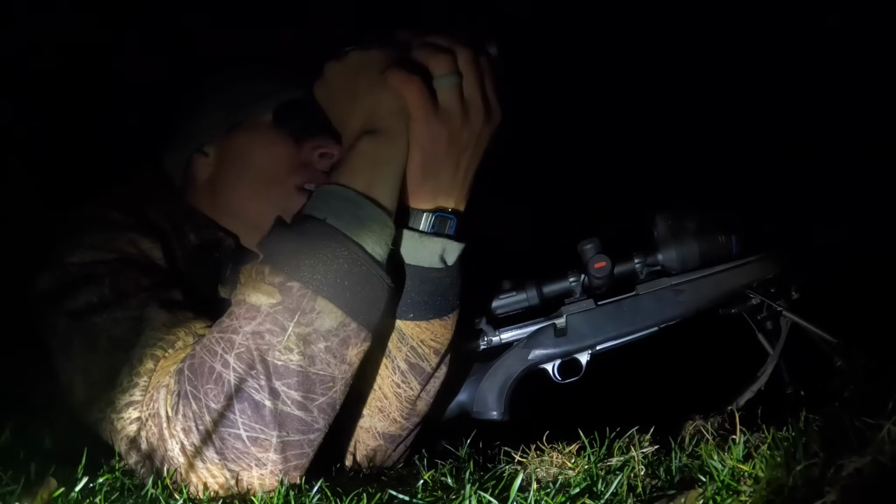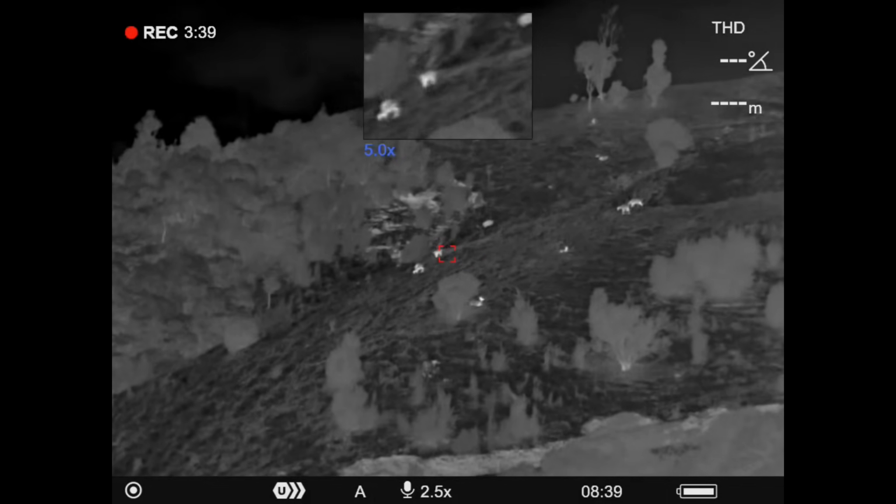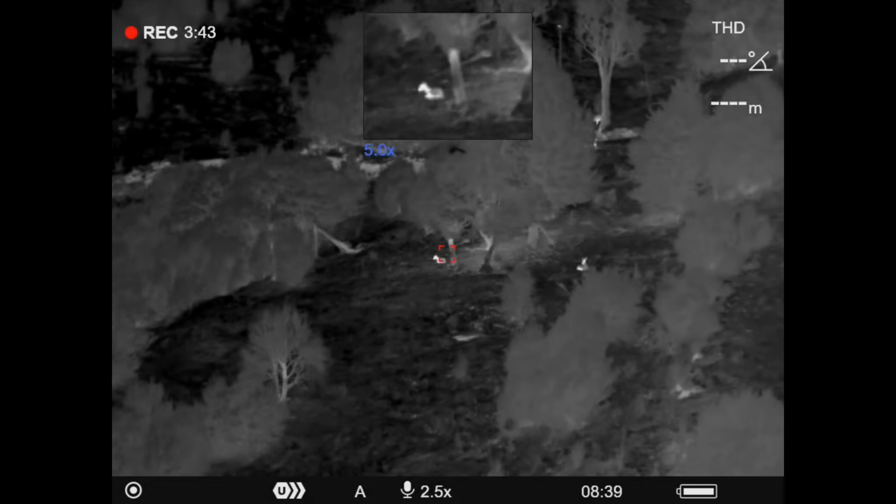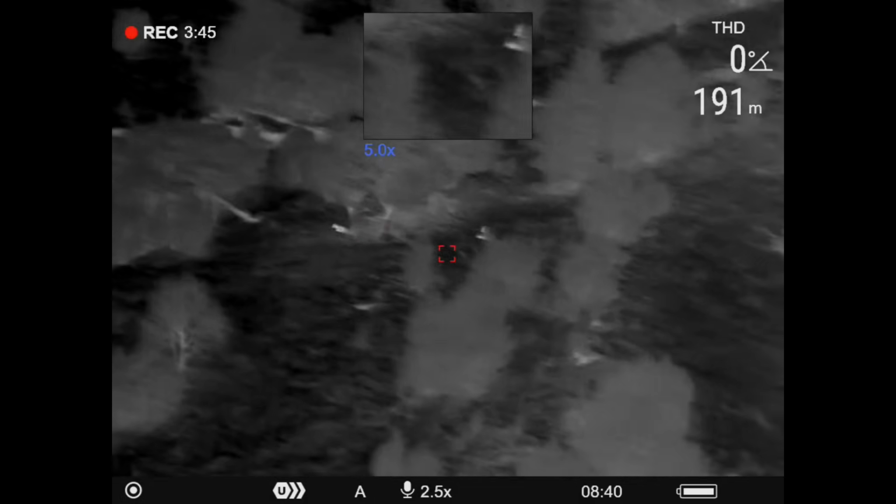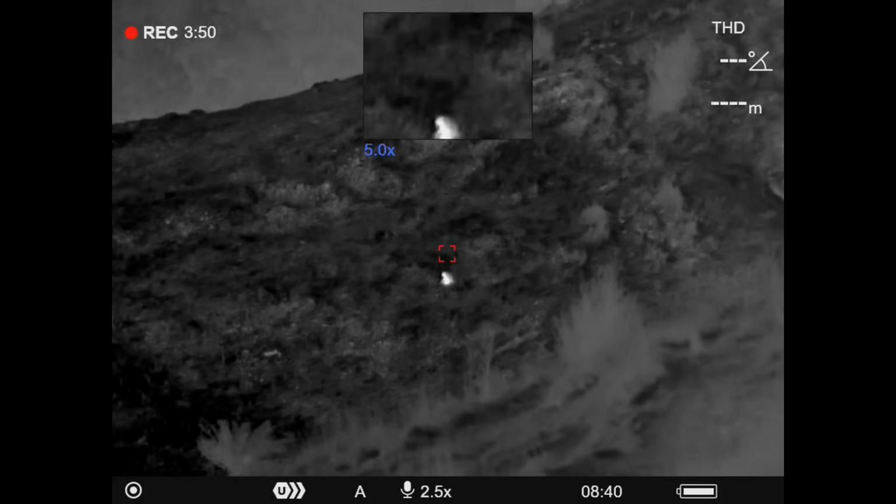Once I'd scanned the whole area to try and figure out where all the deer were, I did a bit of range finding to get an idea of just how far away things were. It can be quite deceiving at night to tell how far things are away, especially when you're not used to using the thermal, so the rangefinder function is bloody awesome.